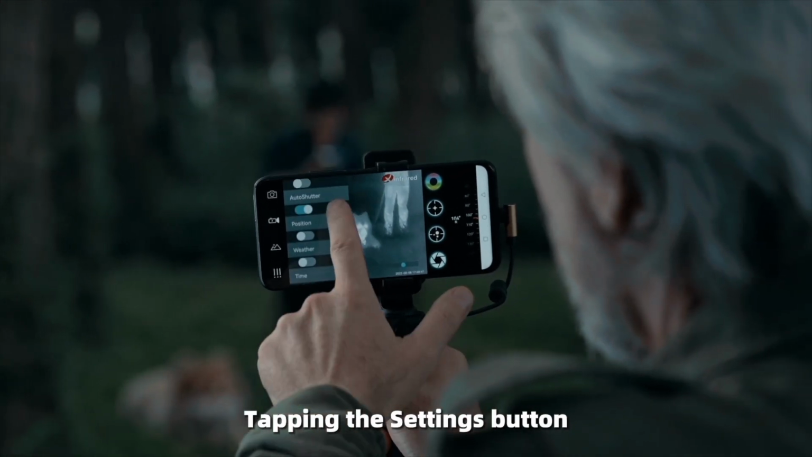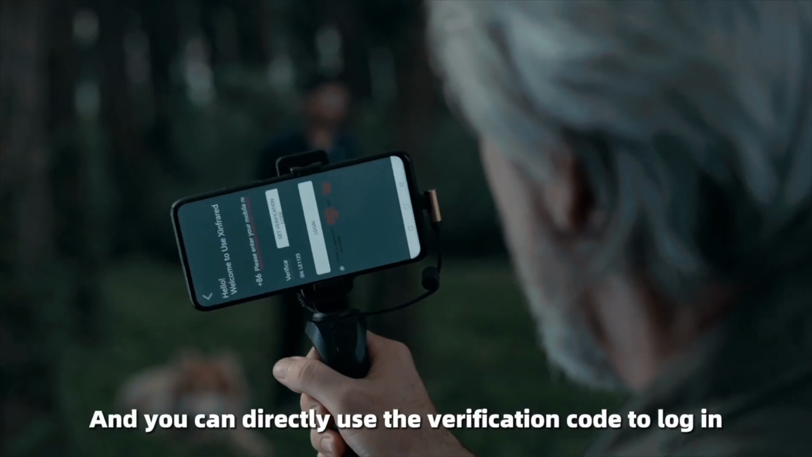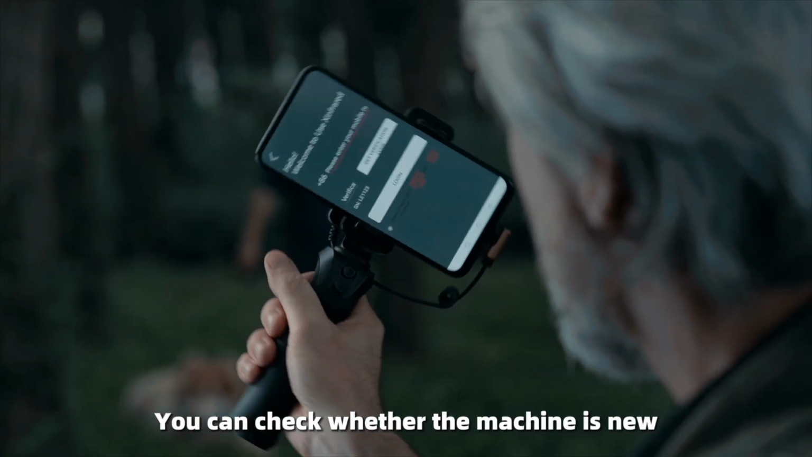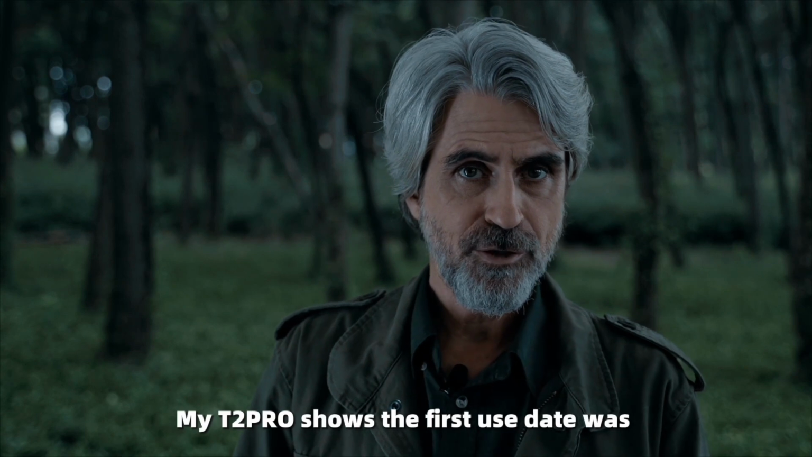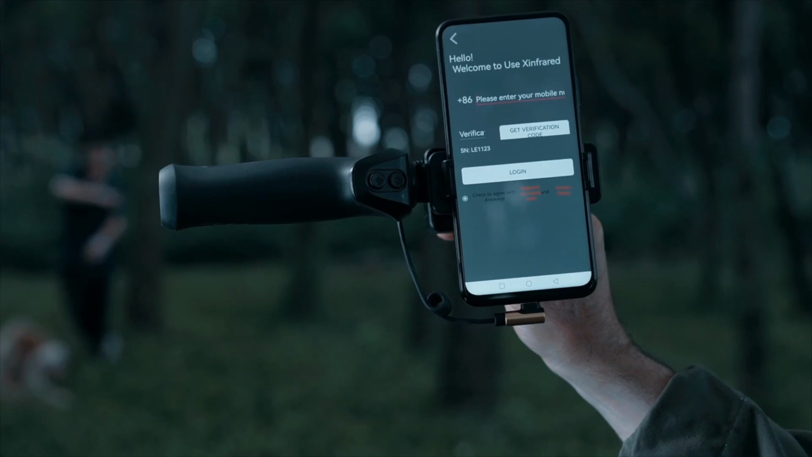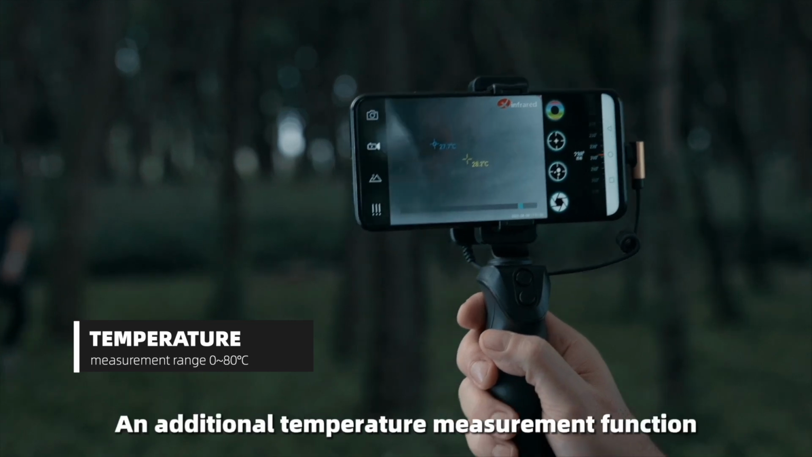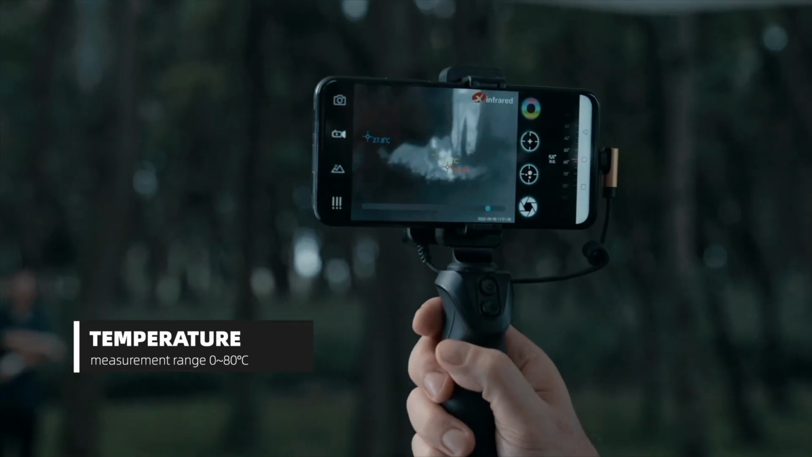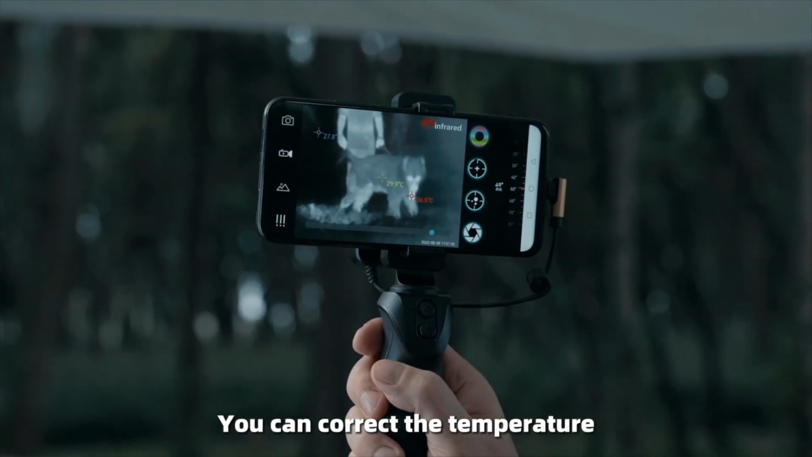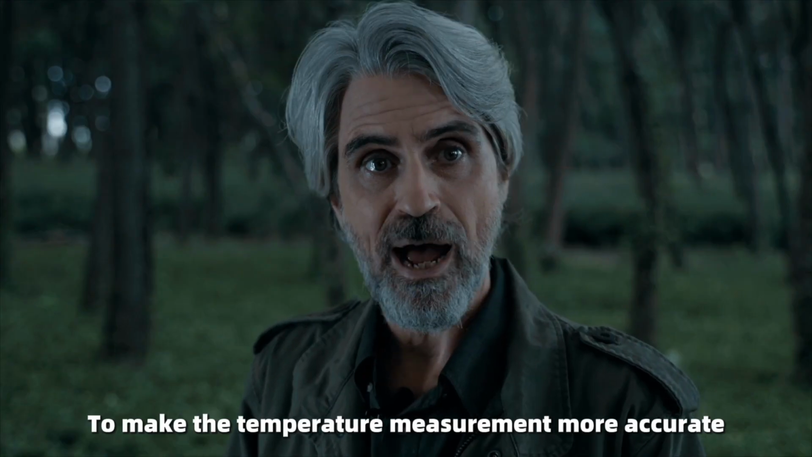Tapping the settings button, we can see the sliding menu. The first is the login button, and you can directly use the verification code to log in. You can check whether the machine is new. Look, my T2 Pro shows the first use date is June 15, 2022. This is temperature measurement. Xinfrared thermal eye has an additional temperature measurement function compared with other thermal monocular models. You can correct the temperature and set the measurement distance to make the temperature measurement more accurate.